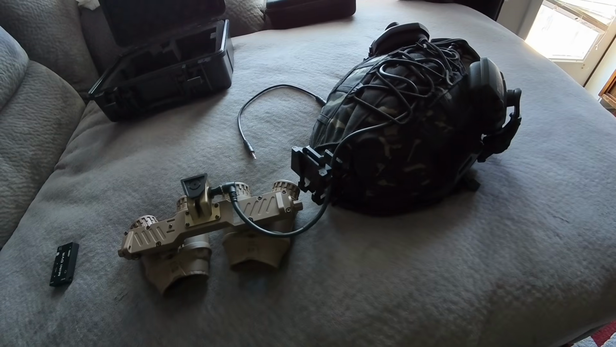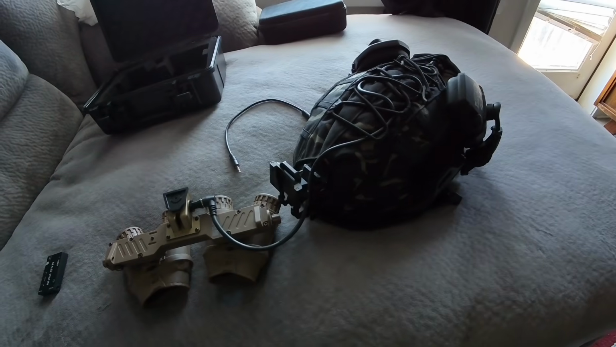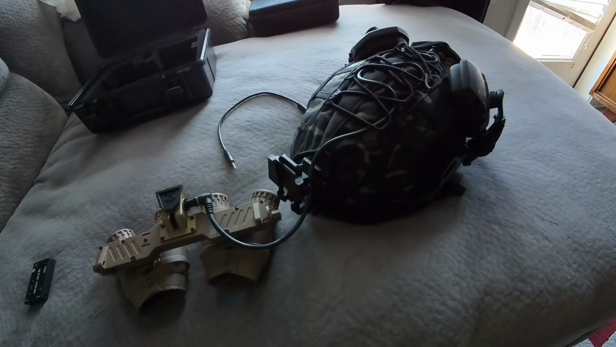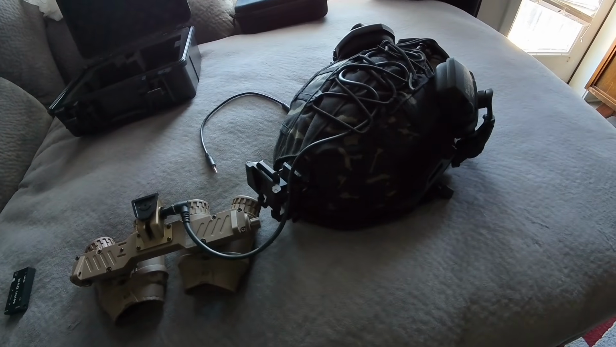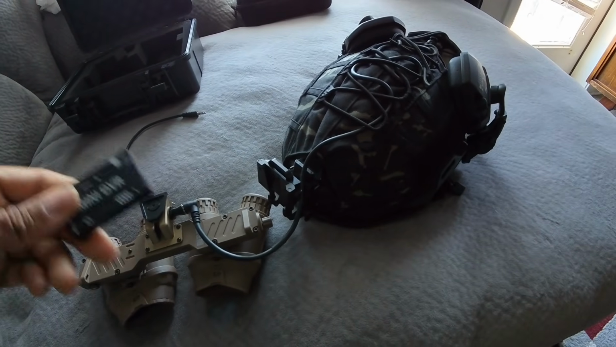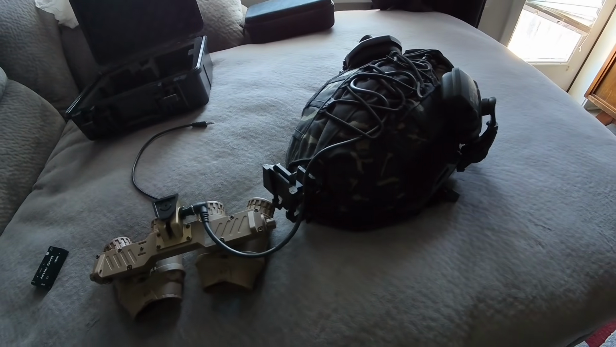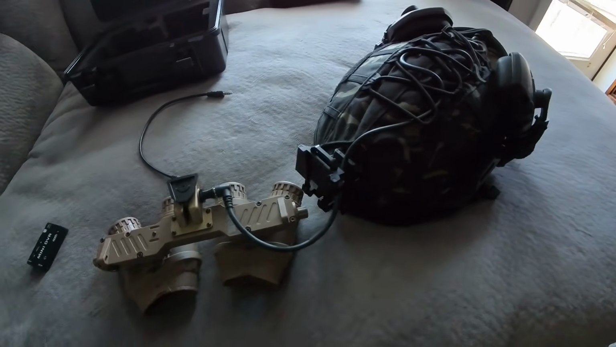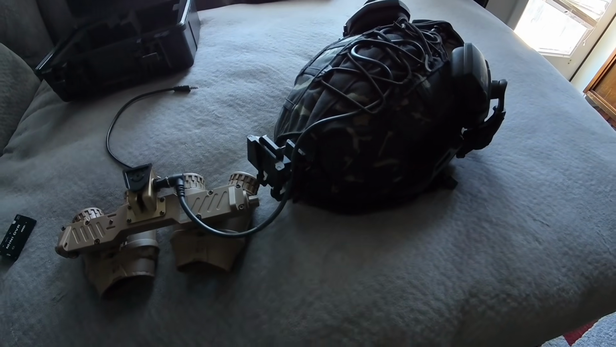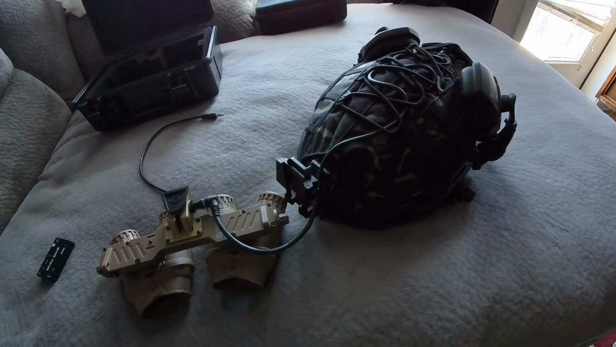Now, moving forward for the rest of the video, I'm going to have timestamps to show my work. I'm just giving you all the information right now. What comes in the box is the battery pack, the unit itself, two wires, as I got the recording kit, the DVR to record, and a button battery to change the brightness and the color.